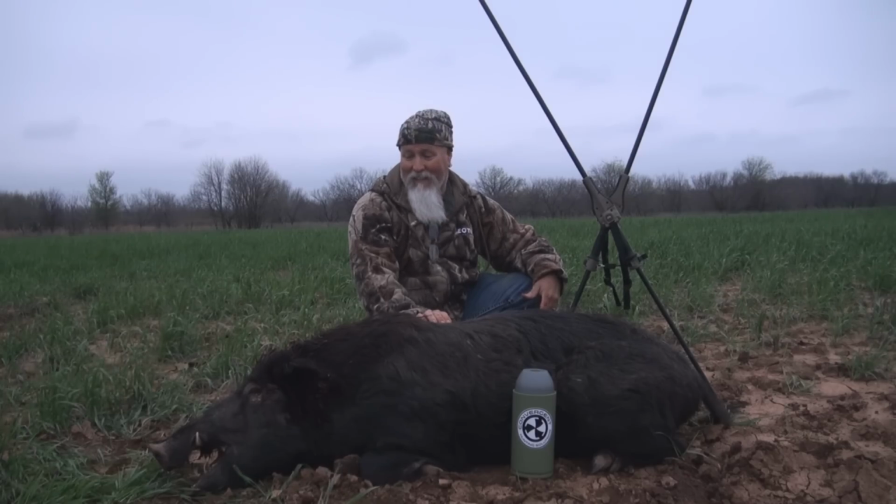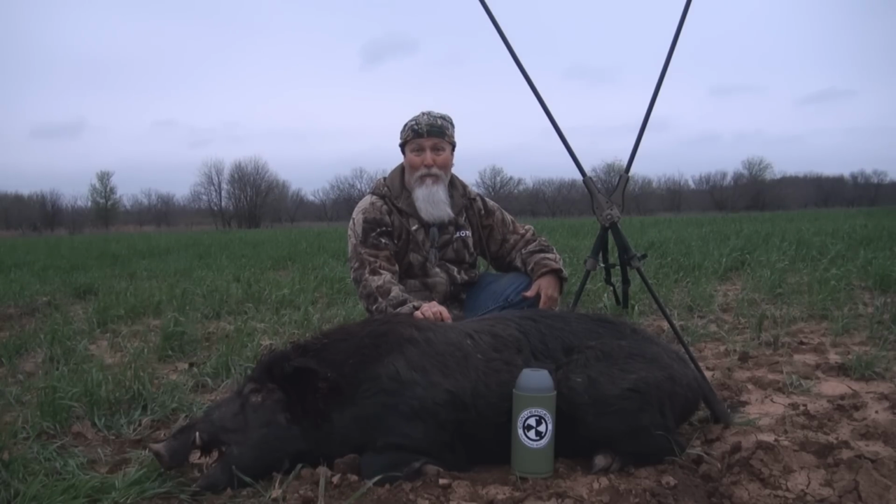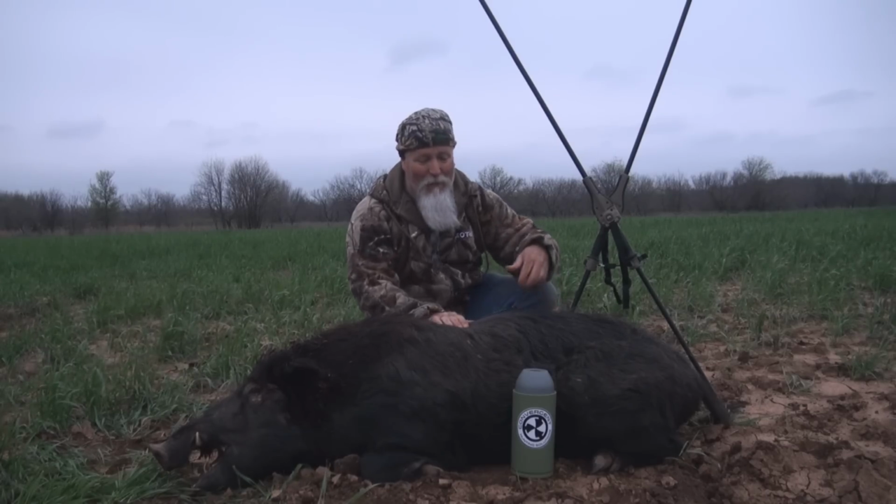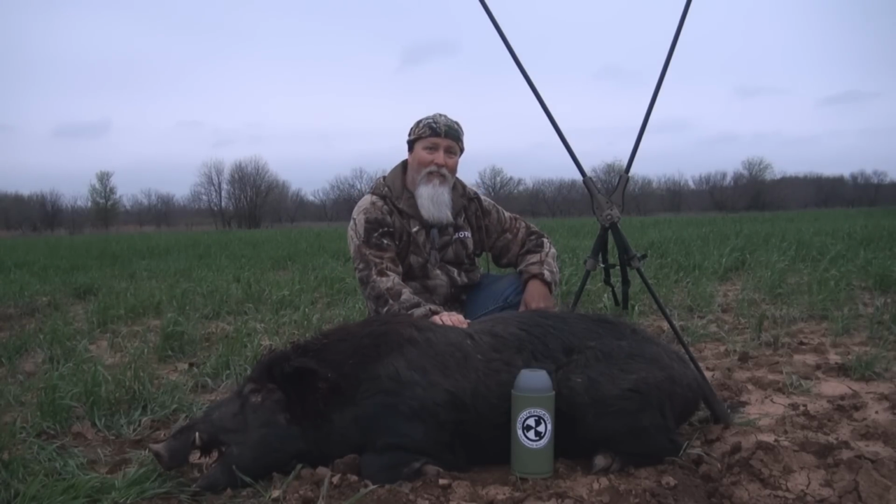But this one, when he got downwind of that other one, he stopped and really paid attention and looked that way. And that other boar, he didn't like the looks of this guy. He turned and got back in the brush. So this one came on into the call. We're using the Bullet HP with my boar specific sounds.